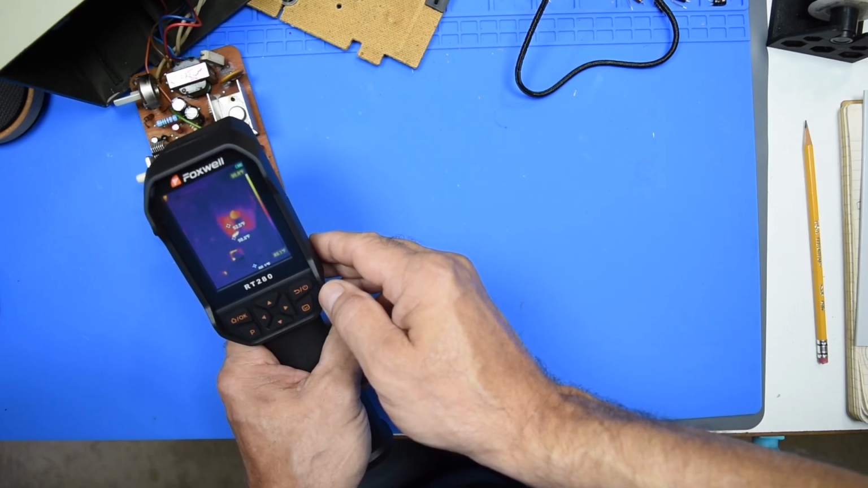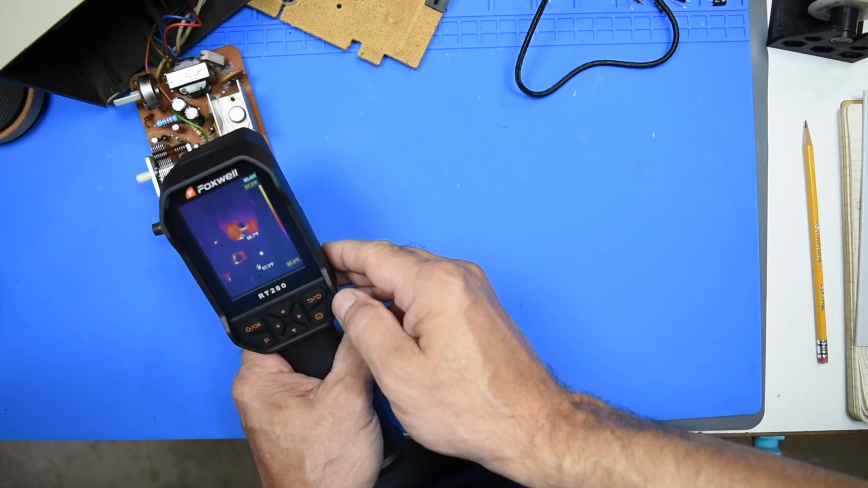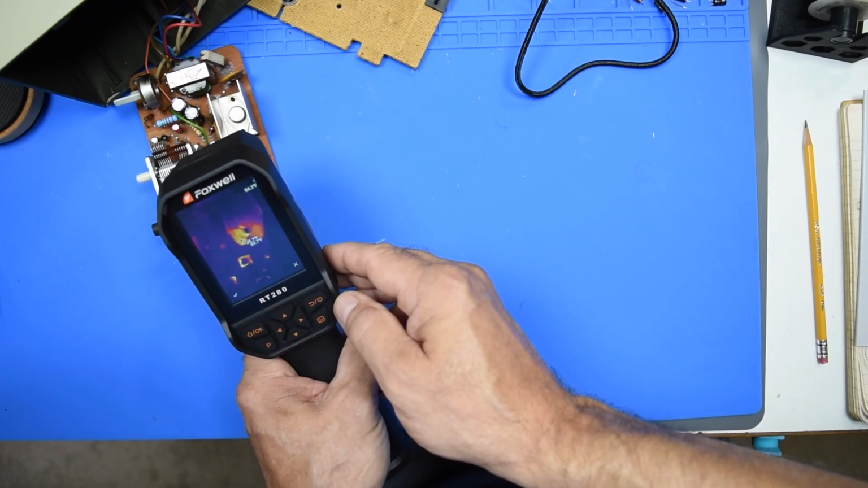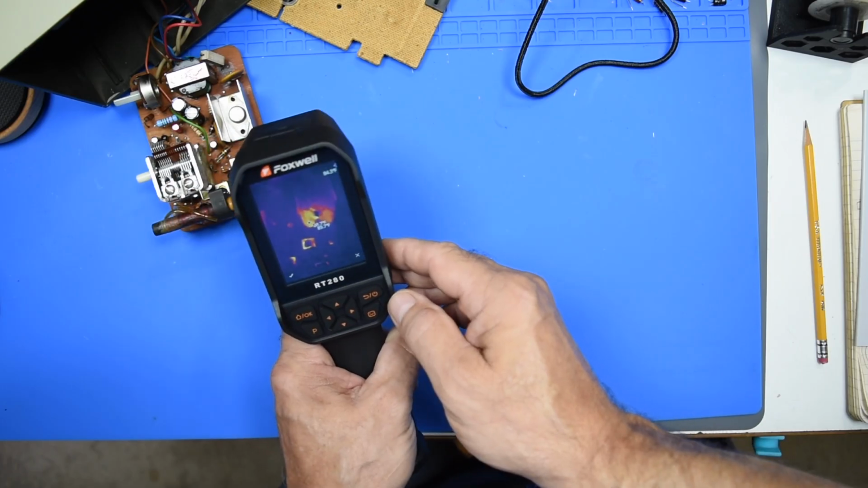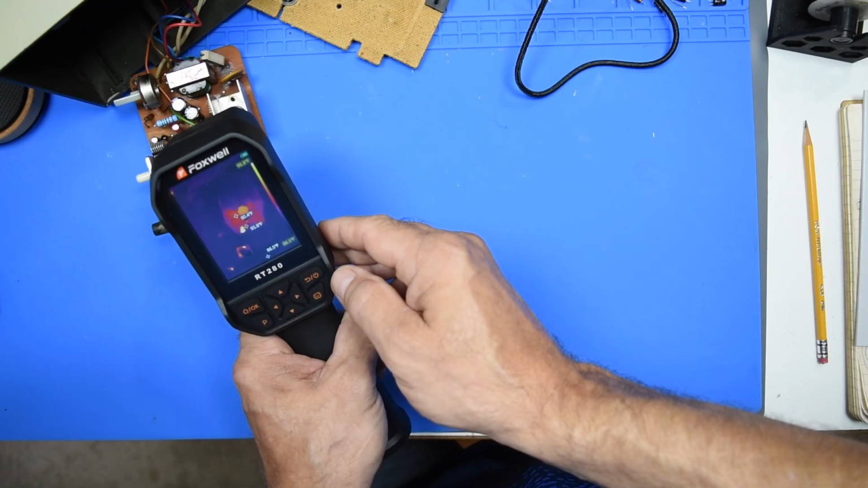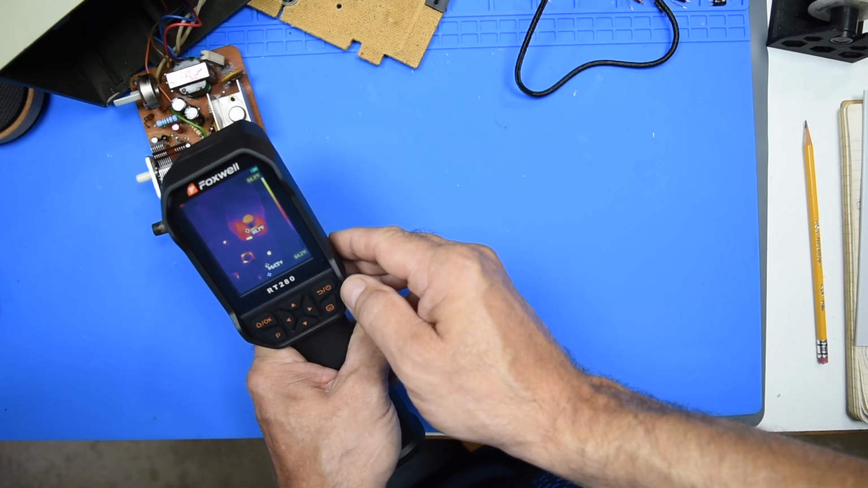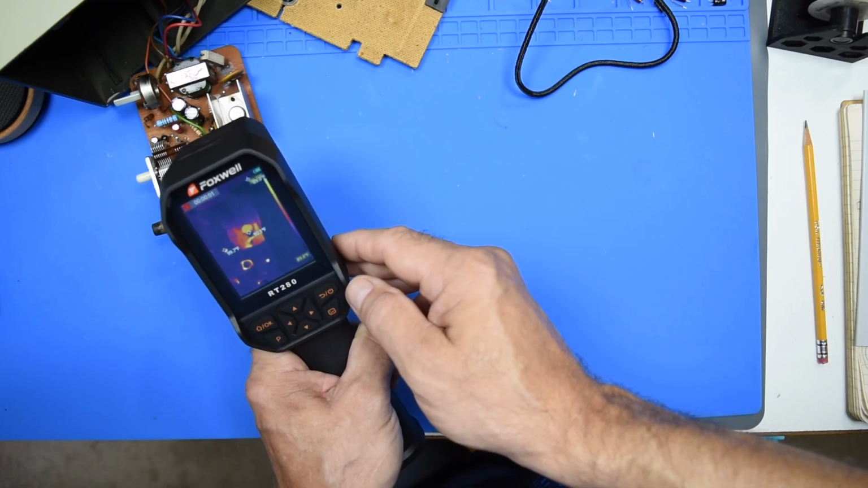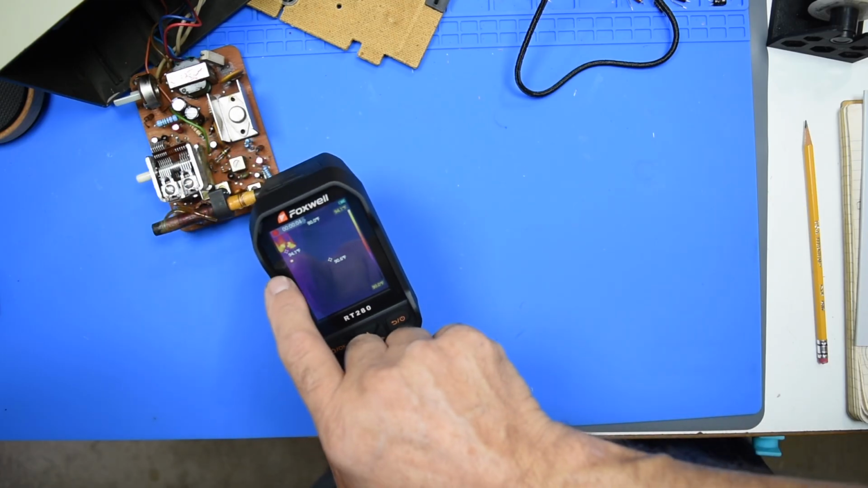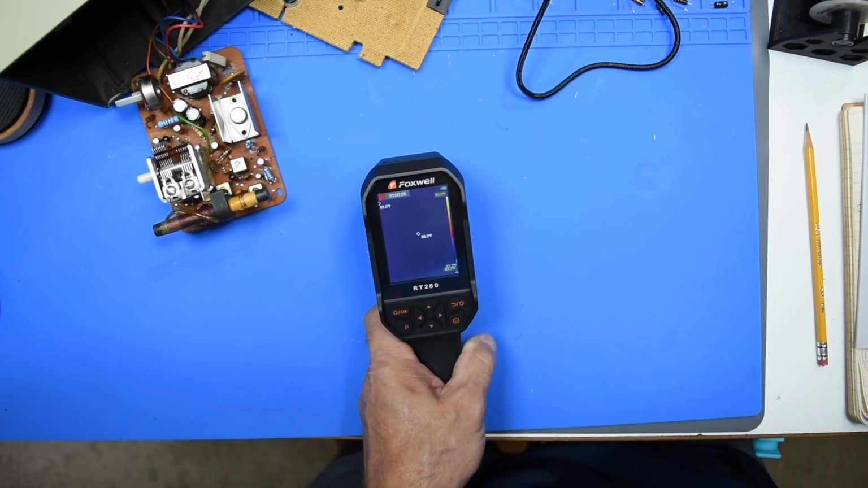Oh, yeah, that appears to be, when I pull the trigger once, it snaps a picture. Then you pull it again and it goes live. And then if you press and hold, it actually starts recording a little video. I can see the clock. I don't know if you guys can make that out.